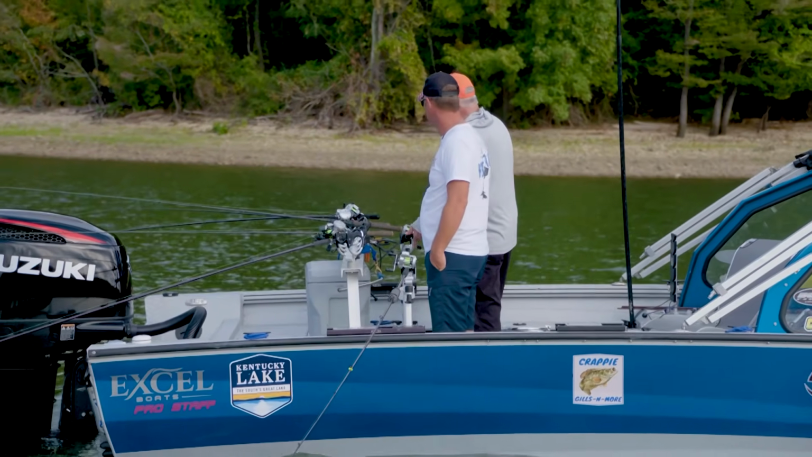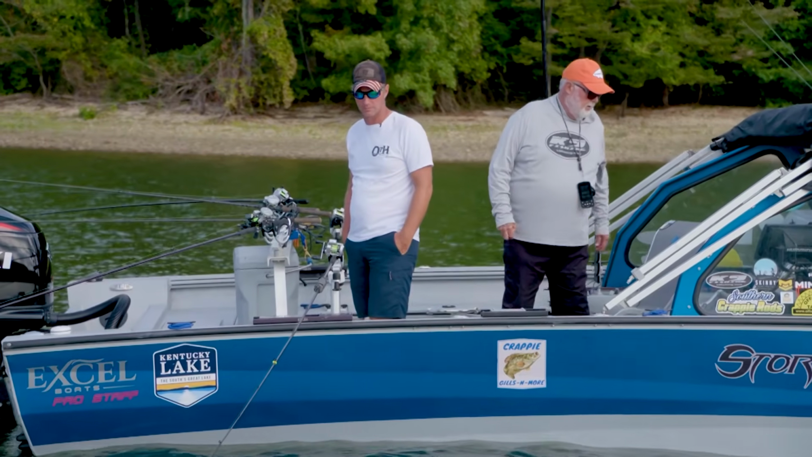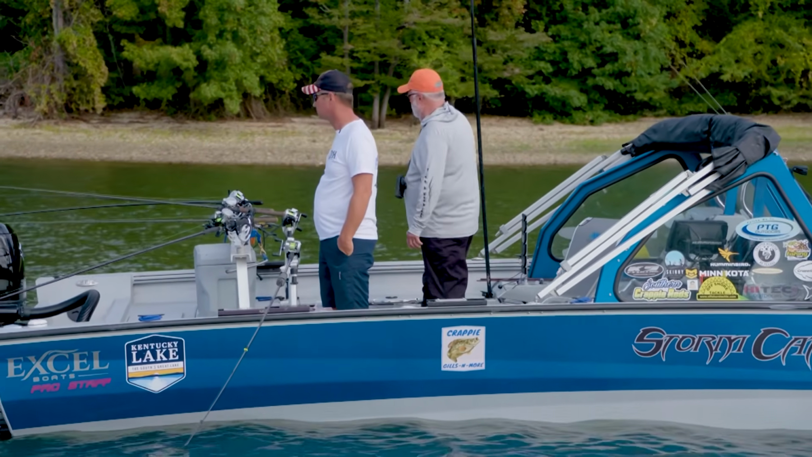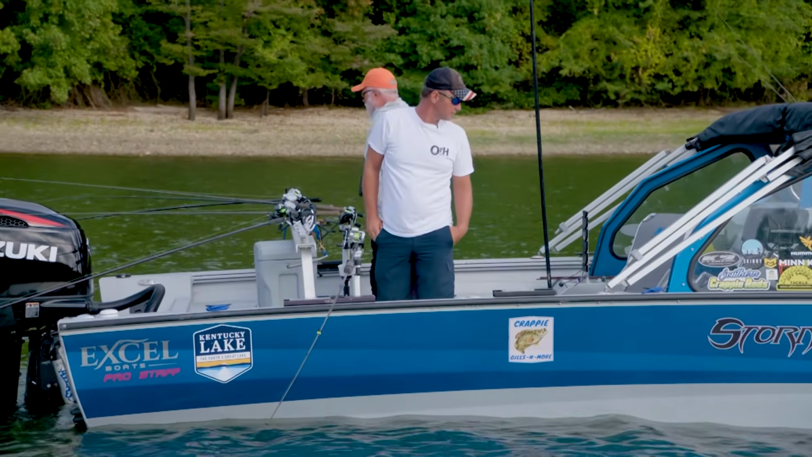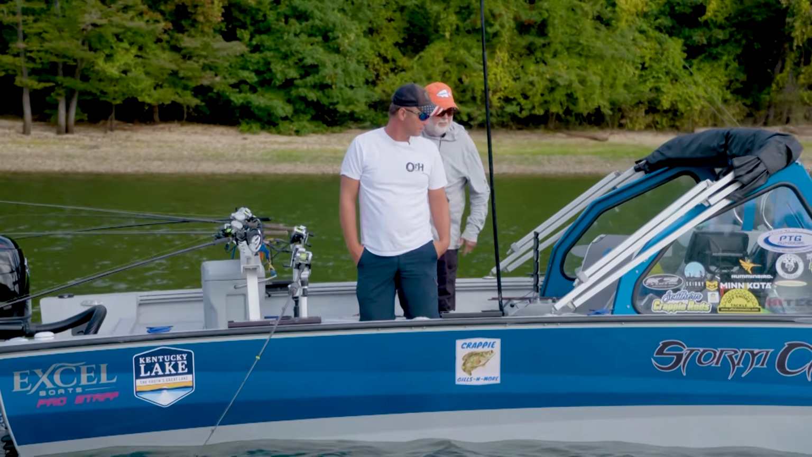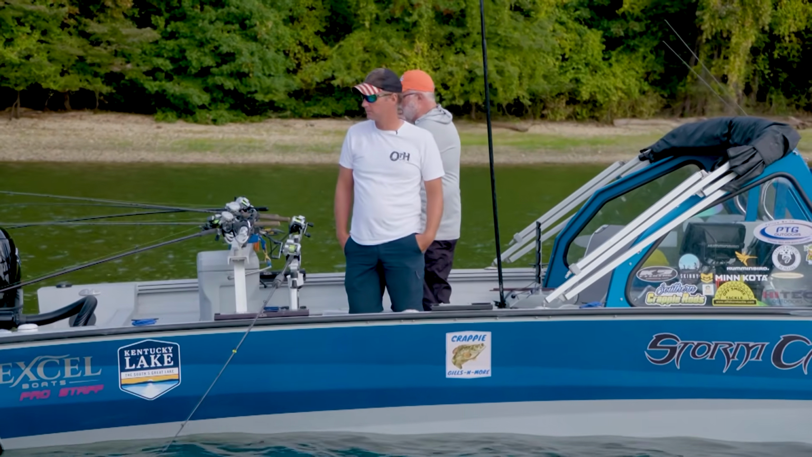Of course, we've got the droppers, so you know they're running. They're probably only running 12 feet deeper. So, in fact, I may bring this dropper up to 10. Yeah, and run some of them. There's one at 11 foot deep. Yeah, there's a lot of good structure back in here. I've caught a lot of fish out of here.